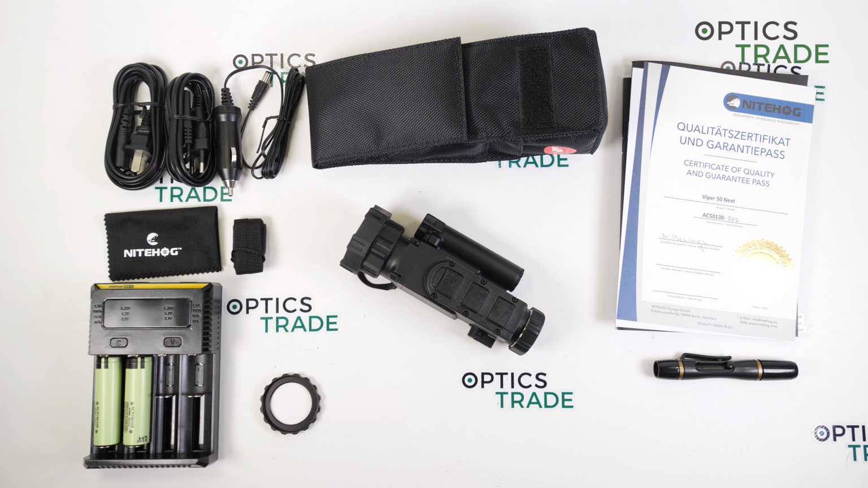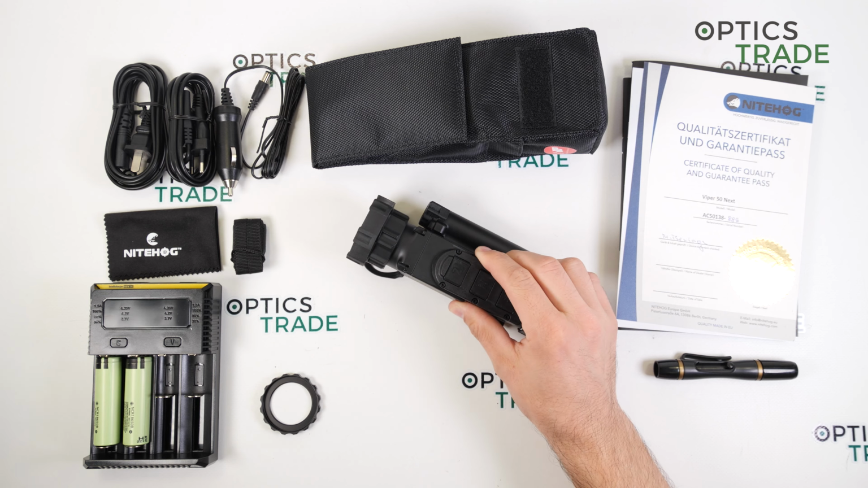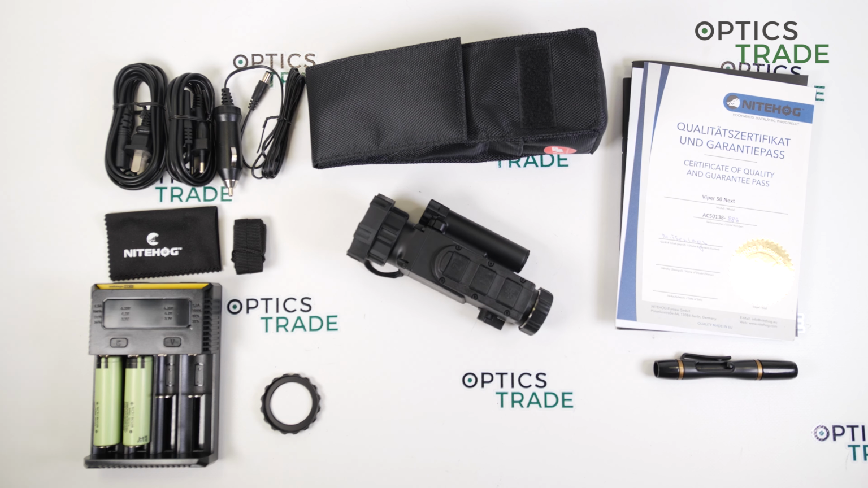The close focus of the device is approximately 1.5 meters. Again, this is not stated by Nitehog, this is only what I tried. So you can really look at very close range animals or other things.